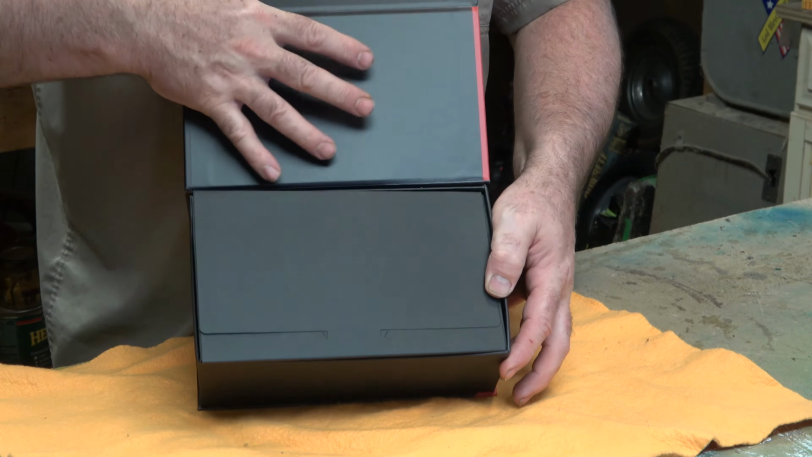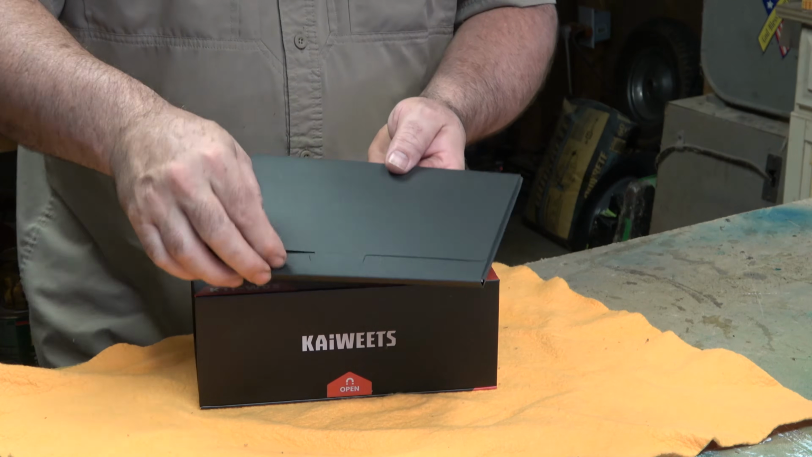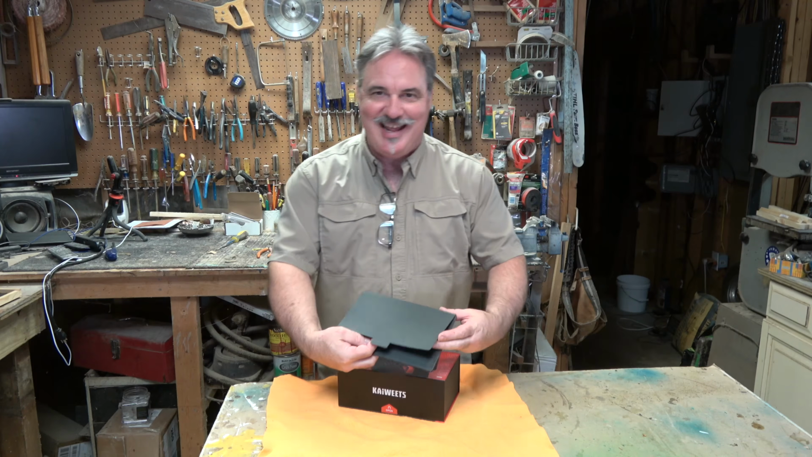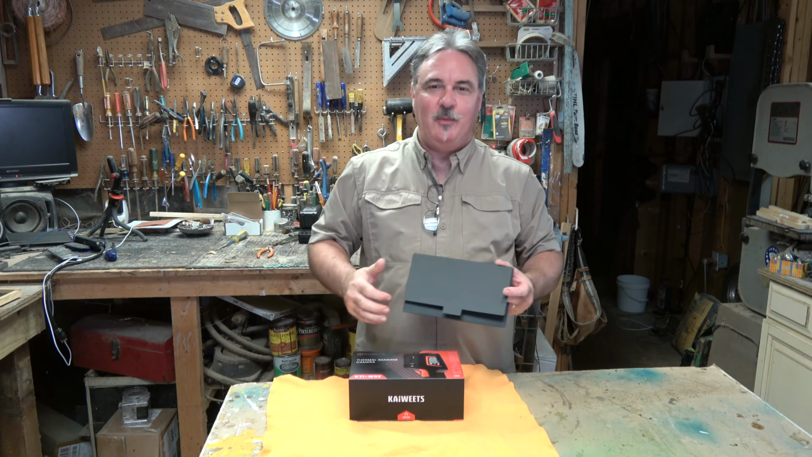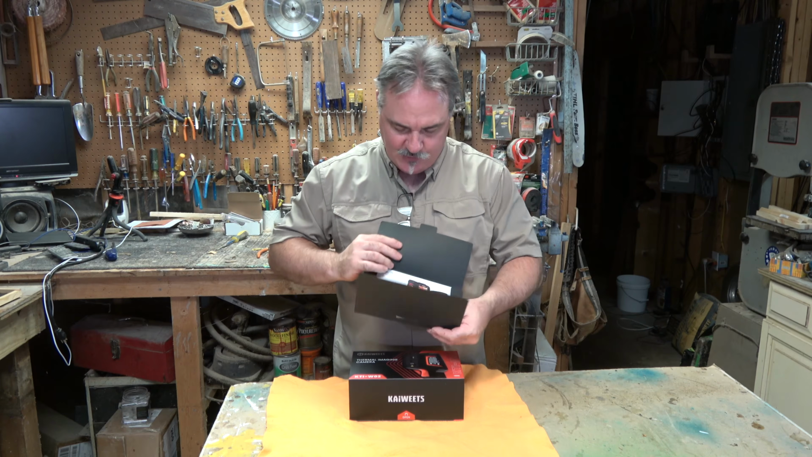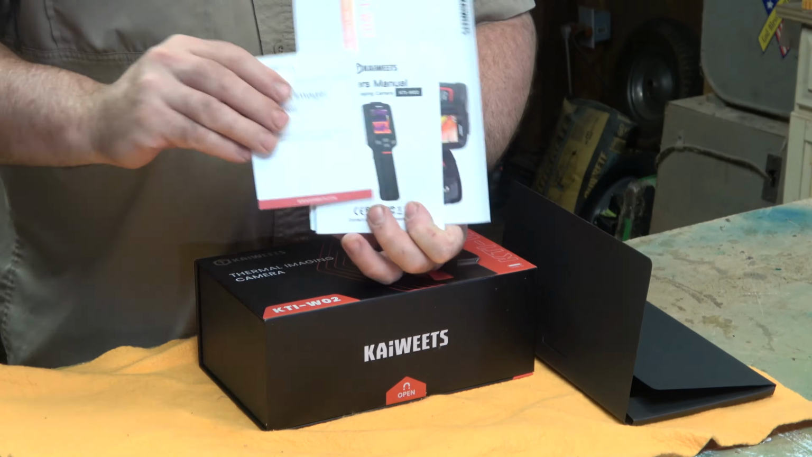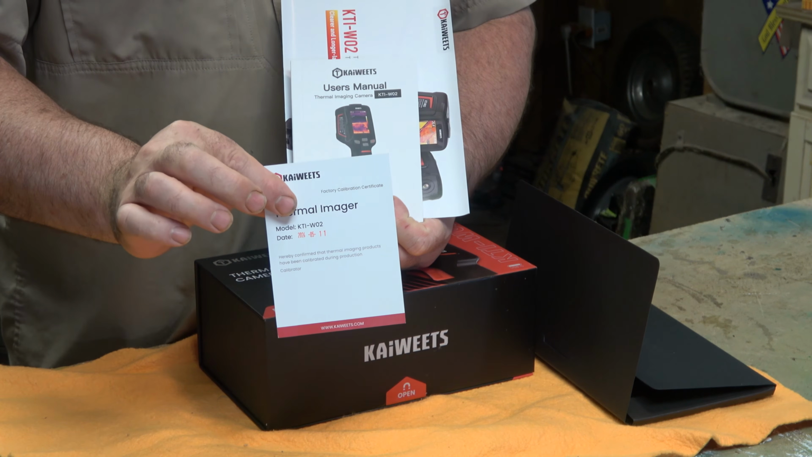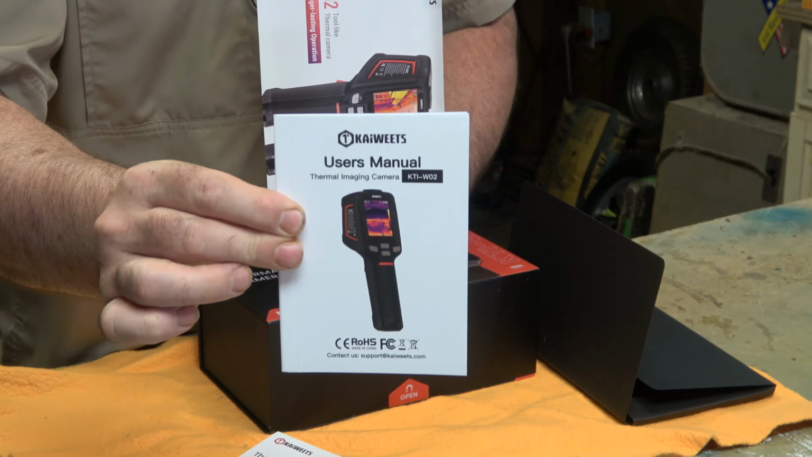The first thing that you get is a black envelope. Now let's take a look at that before we get into the device itself. I'm going to be honest with you. I've already been through this because I've been playing with this for a couple of days so that I can understand the features. And let me tell you, it's got some features. Let's go ahead and take this out. We've got a calibration sheet showing that it has been calibrated at the factory. We've got a user's manual in many different languages.